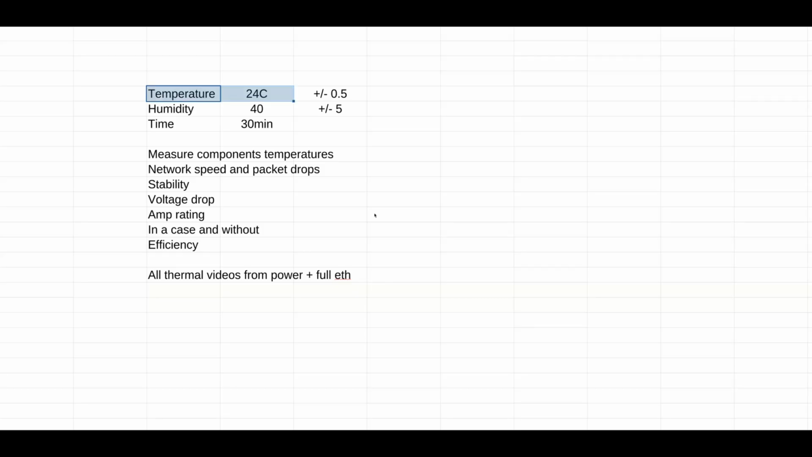So the environment is at 24 degrees Celsius plus minus half degree. Humidity is at 40 plus minus 5, and all tests are 30 minutes. So what I wanted to establish, to measure all the component temperatures which are heating up, network speed and packet drops, stability of the device as itself, so from the voltage drops to amp ratings, efficiency, and I wanted to test the PoE splitter with the case and without the case.